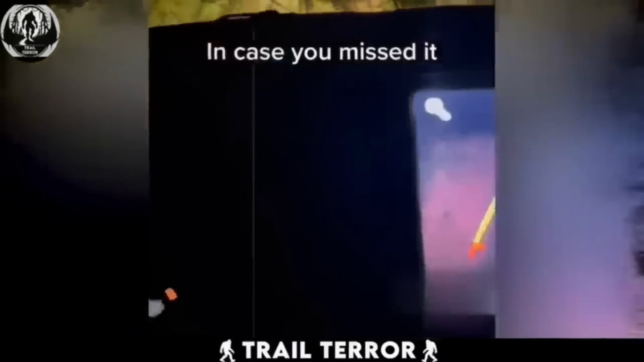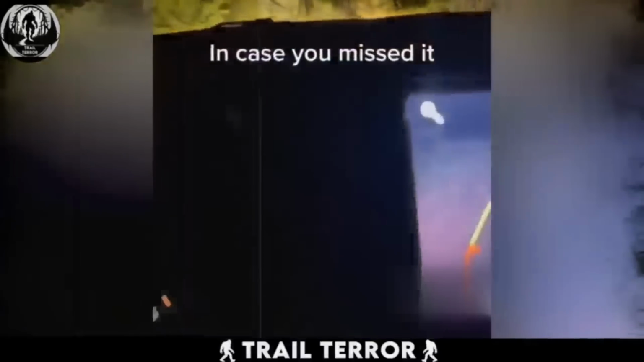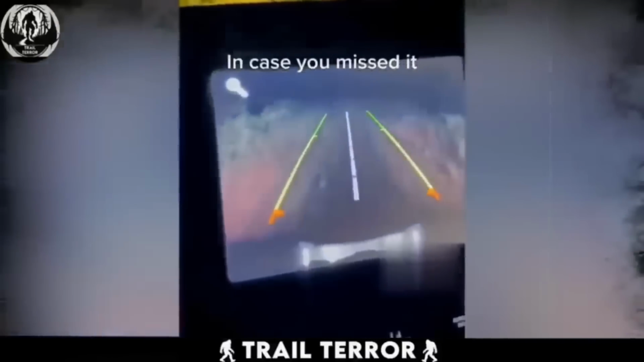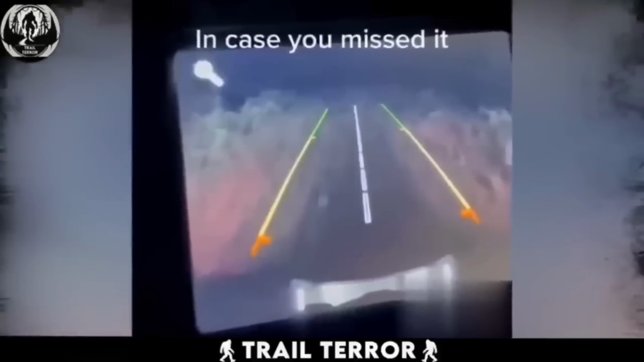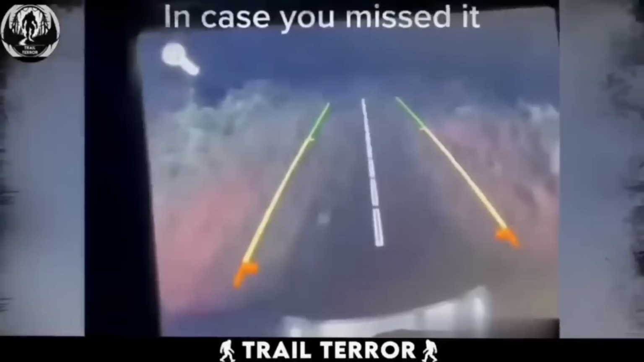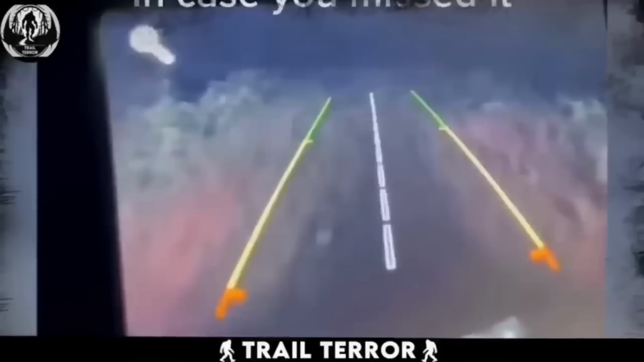What's that? This startles the already anxious friend, and the video ends. The video is quite strange, because we didn't see this creature in the rear camera, but we heard a growl and the car being hit. The growl sounded like it came from a dogman creature, but we can't say for sure without further evidence.